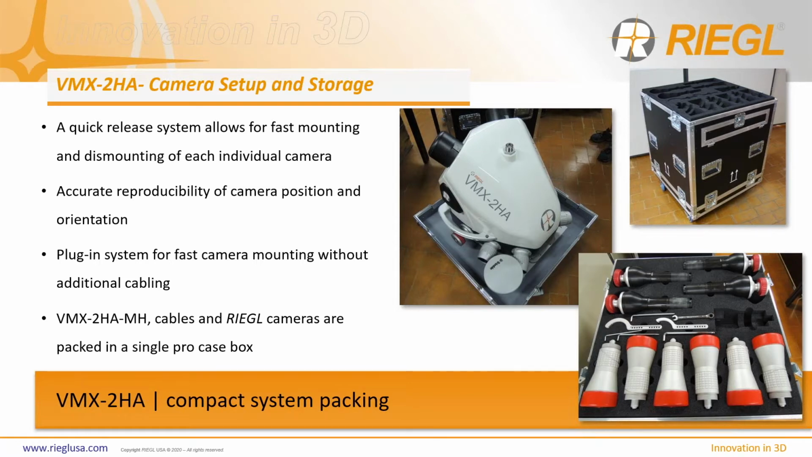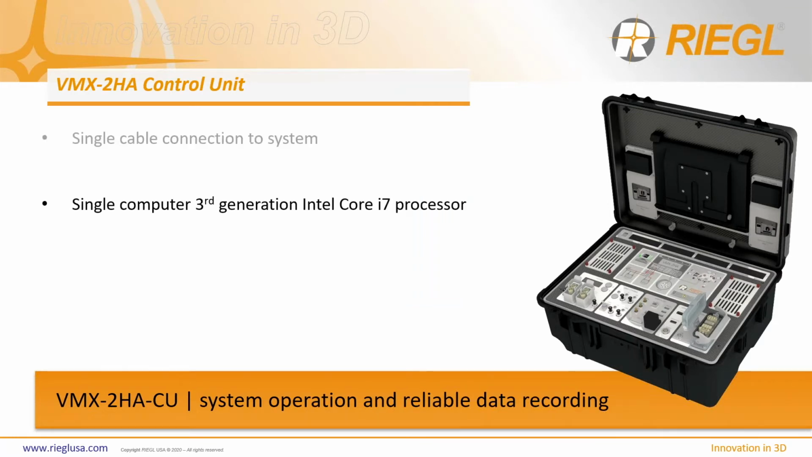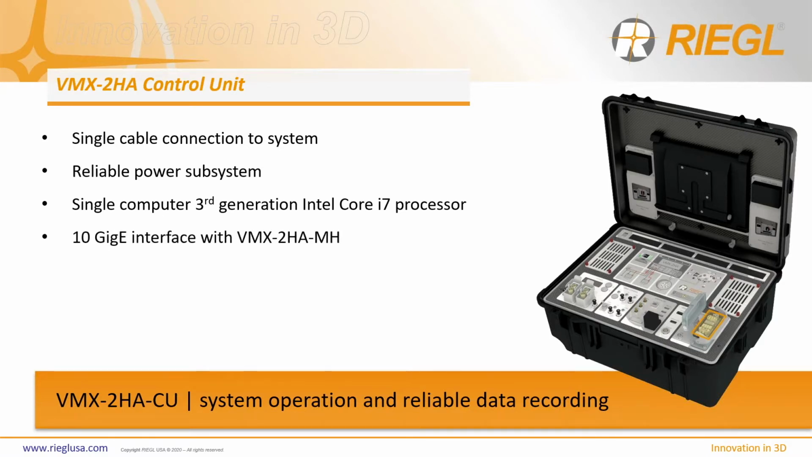And speaking of the collection box, this is our new and improved VMX 2HA control unit. So you'll see here some of the features. Everything's on a single computer this time around. If you're familiar with earlier VMXs, you know that we had dual computers. Now we have just one. It has a really robust and reliable power subsystem, and that's key. So this isn't a battery powered system.